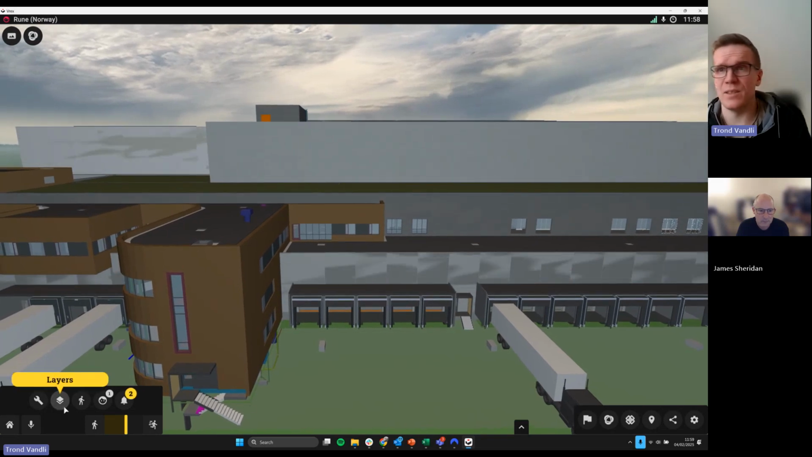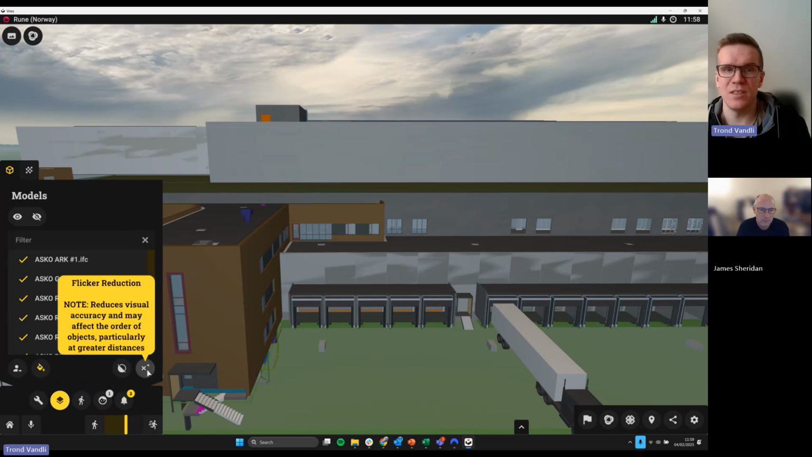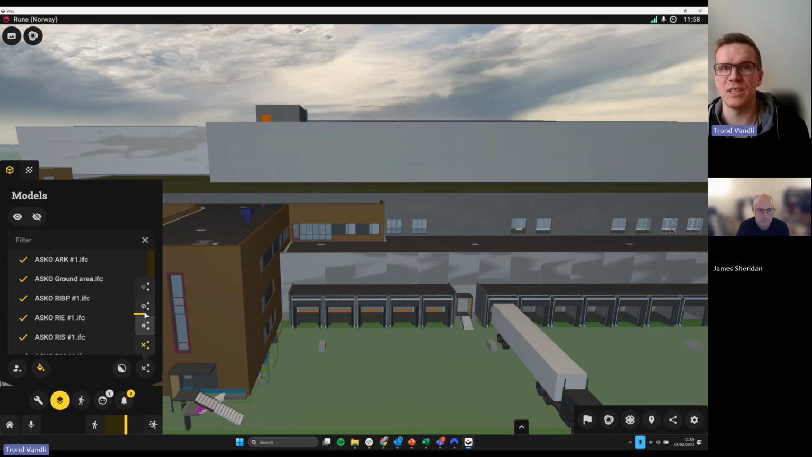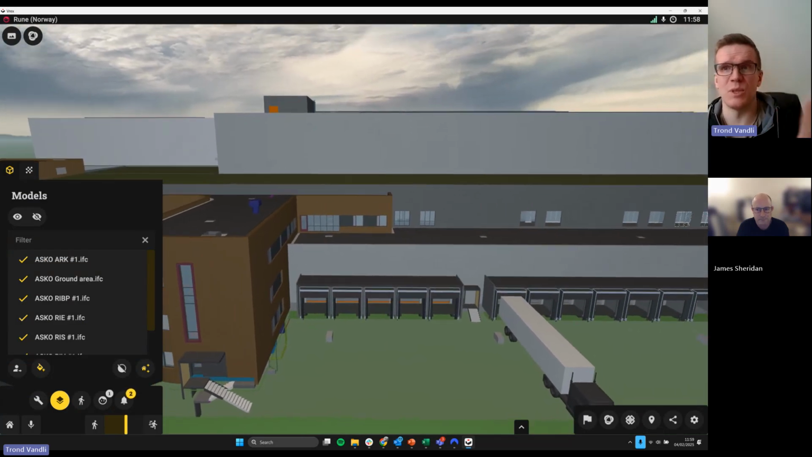But with any other solution, we haven't seen this. But what we have is something we call flicker reduction. You will put this on the layers if you have different files like me. If you have one big Navisworks project, we'll do it on the objects, but it does the same. You'll see that now the entire project is completely calm.